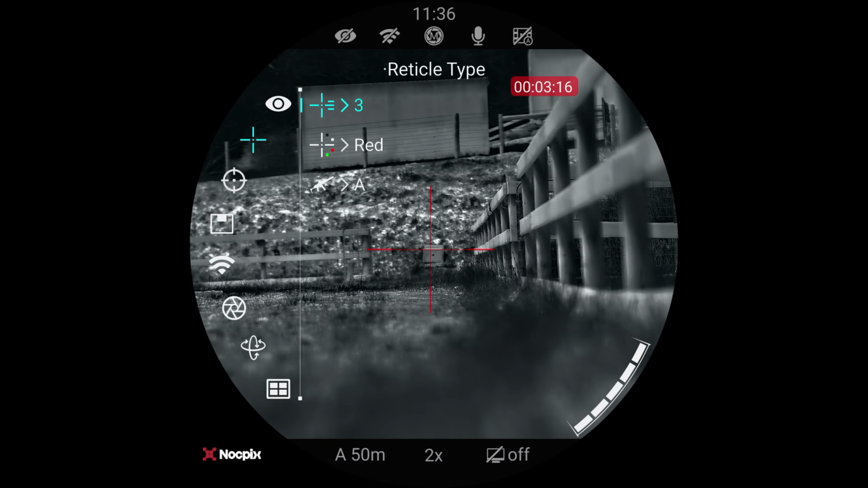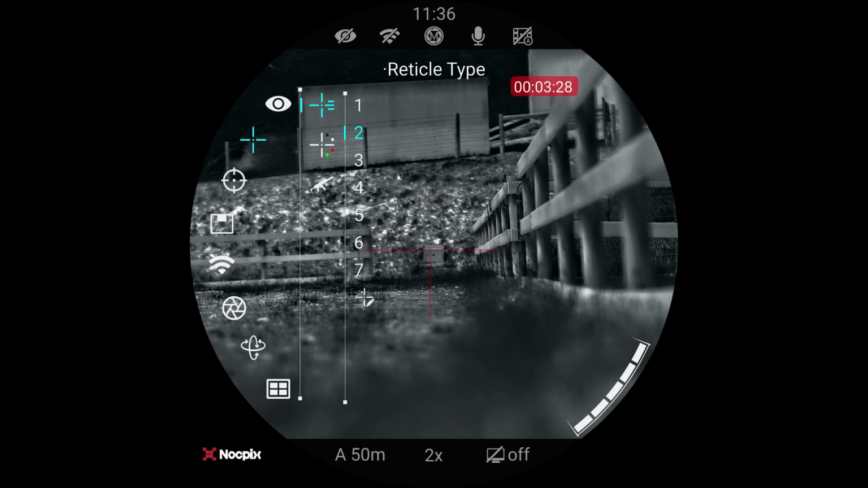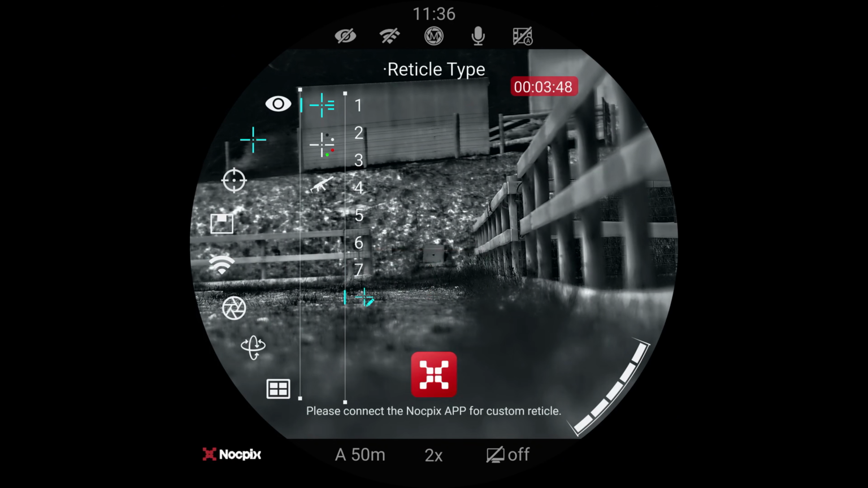Our reticle, and let's have a look at the reticle choices we've got. There's 7 different reticles, plus through the app you can actually make your own. We've got our little cross, our bigger T, a big kind of cross in there as well, a floating dot, round with a middle dot. This reticle here will be scaled, so it's a first focal plane reticle, as is this one here, and the scaling should be in the manual. I'm going to leave on reticle 2 for today's purpose.